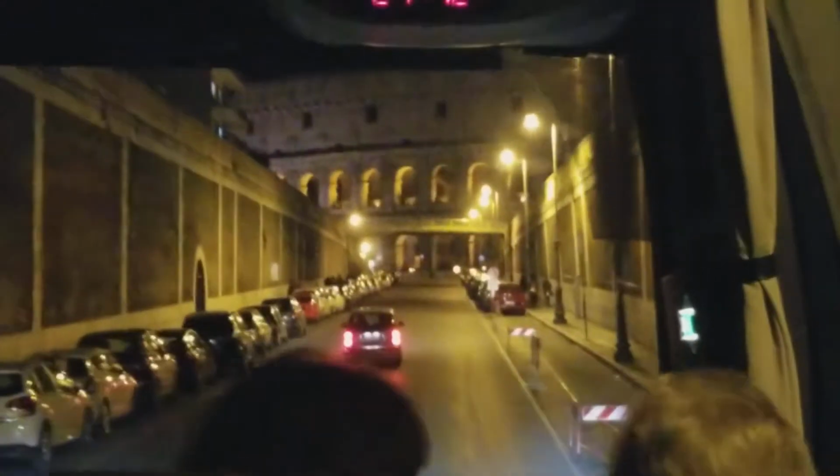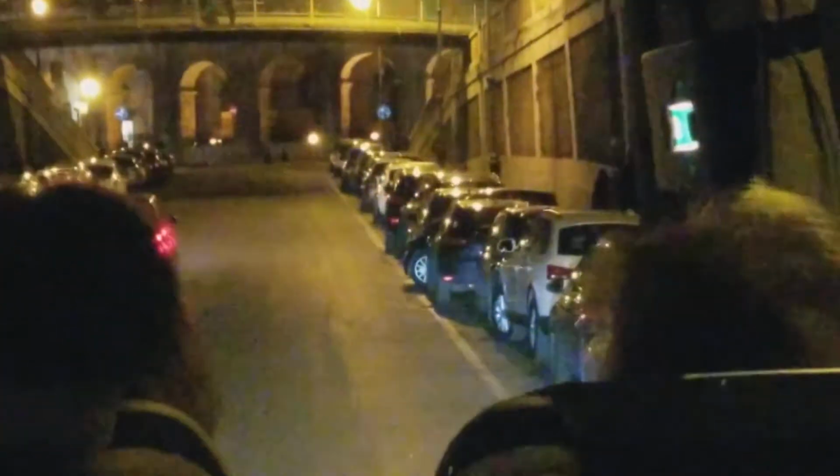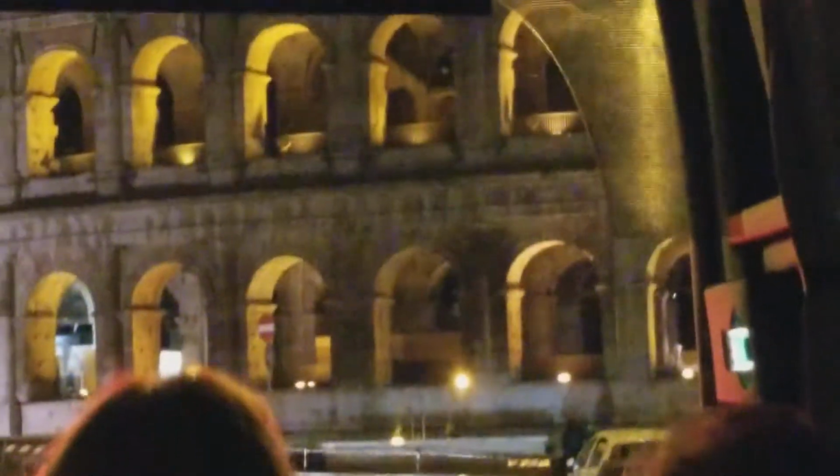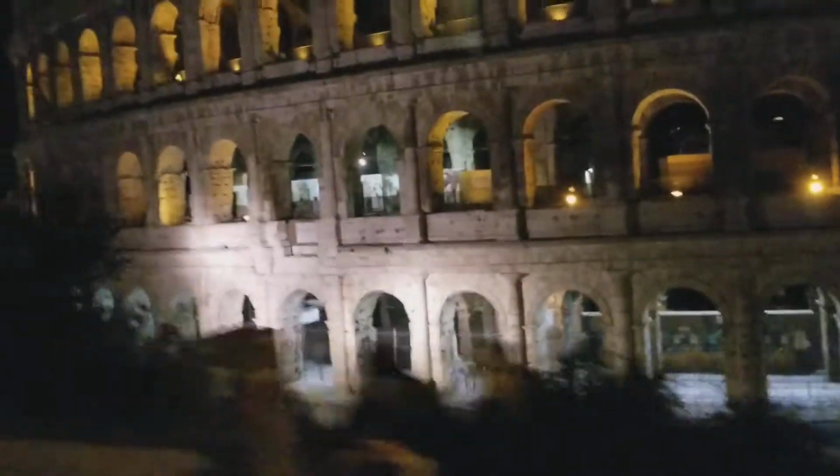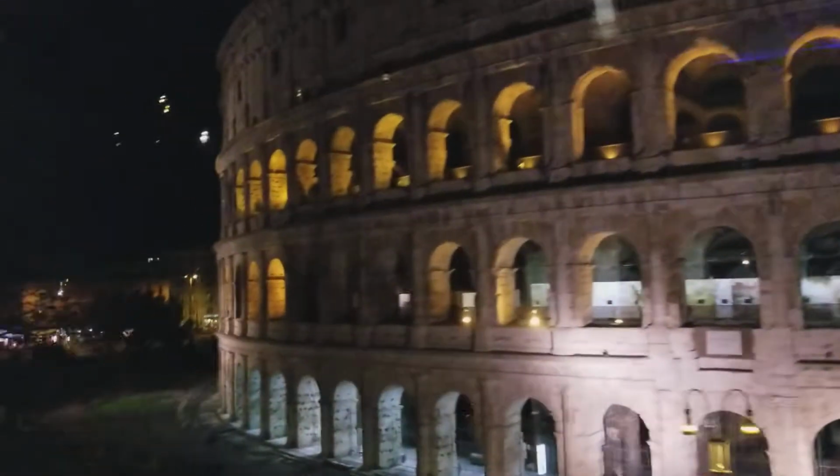In front of us, so of course, you know, this is the symbol of Rome, the symbol of Imperial Rome, the Colosseum. The Colosseum is a nickname. The real name is the Flavian Theater that you are looking at,